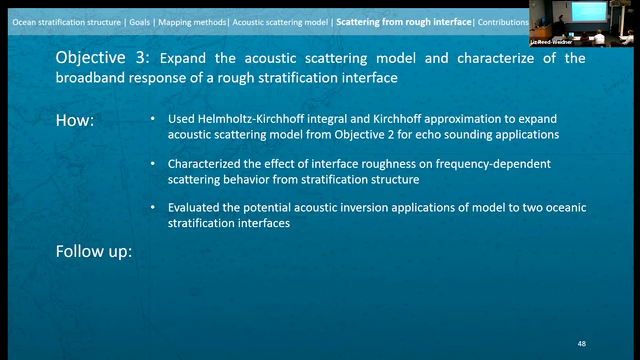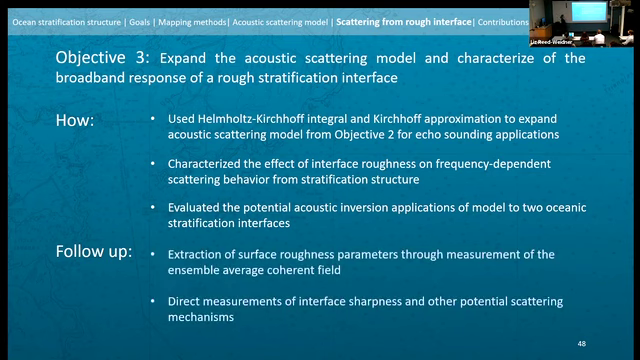Now, of course, I can imagine you can think of a lot of follow-up to this work. I certainly can. One thing would be that coherent field. It'd be great to get at the coherent field and try to extract an RMS height value for that distribution. But also probably it'd be great to test to see if that sharpness is in fact correct.